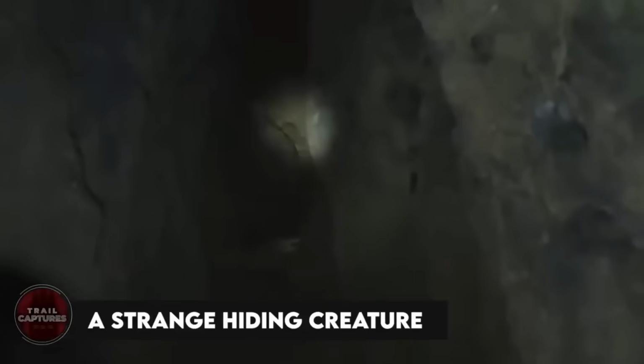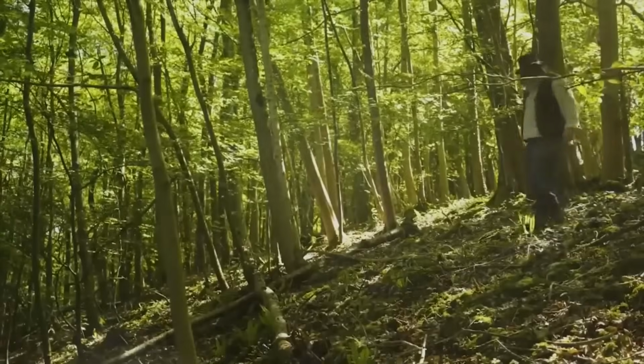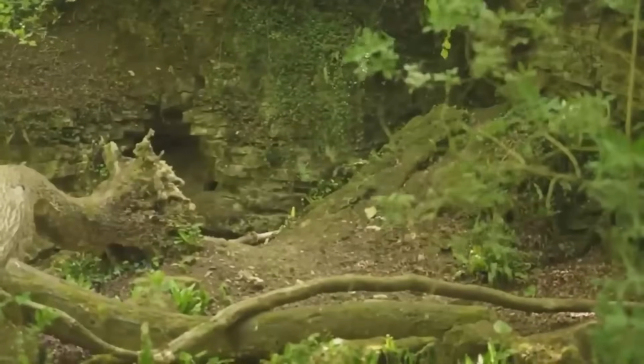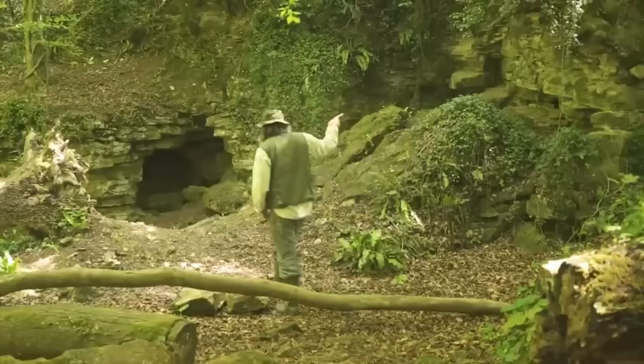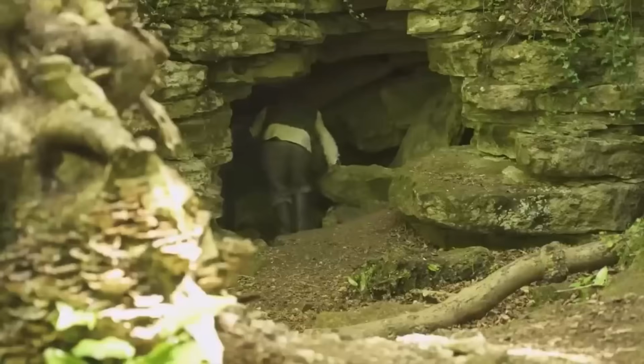A strange hiding creature. This guy was exploring the jungle, being all adventurous, when he stumbled upon a cave. Of course, he couldn't resist going in to check it out. But guess what? He found something he never expected: a creepy creature crawling towards him in the dark. Talk about a heart-pounding moment. He ran out of there as fast as his feet could carry him. We still don't know what that thing was, but it definitely wasn't Spider-Man.